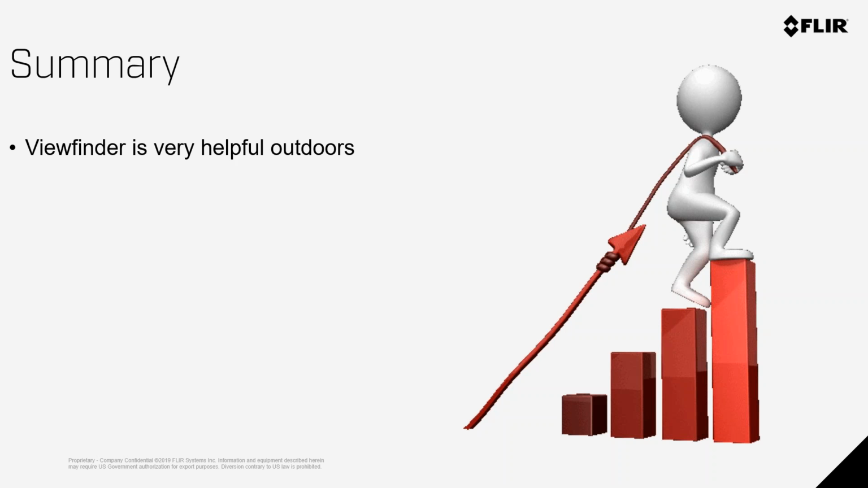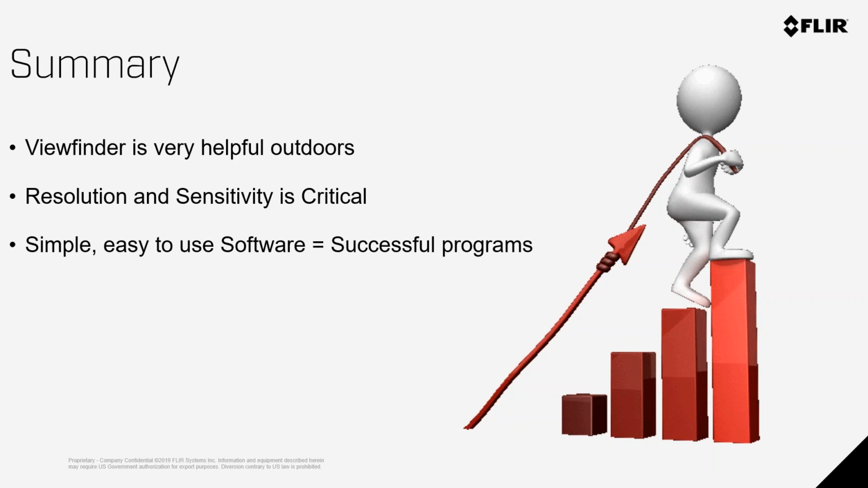So if you find yourself in sunny climates and you do a lot of work outdoors, look at a camera with a viewfinder. We talked about resolution and sensitivity is critical. It is. Getting the best for your operation will help you not only pay that back very quickly, but get the most out of your camera.